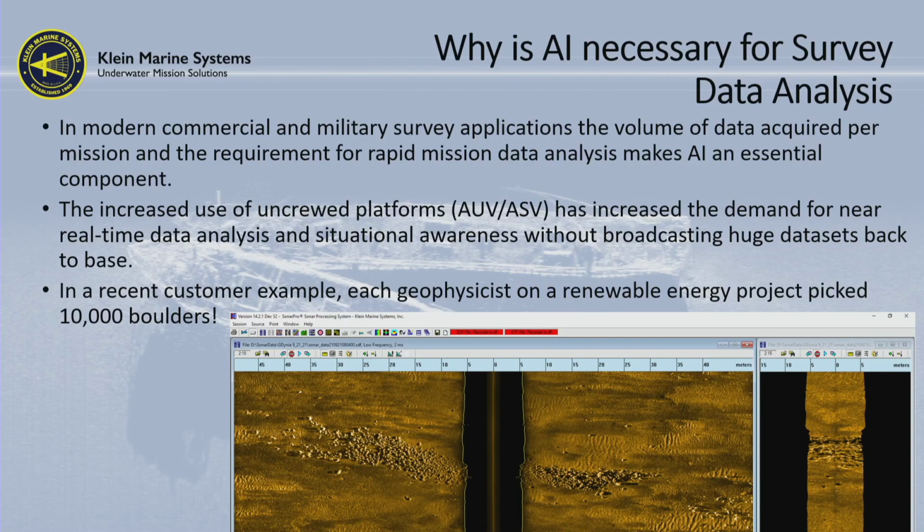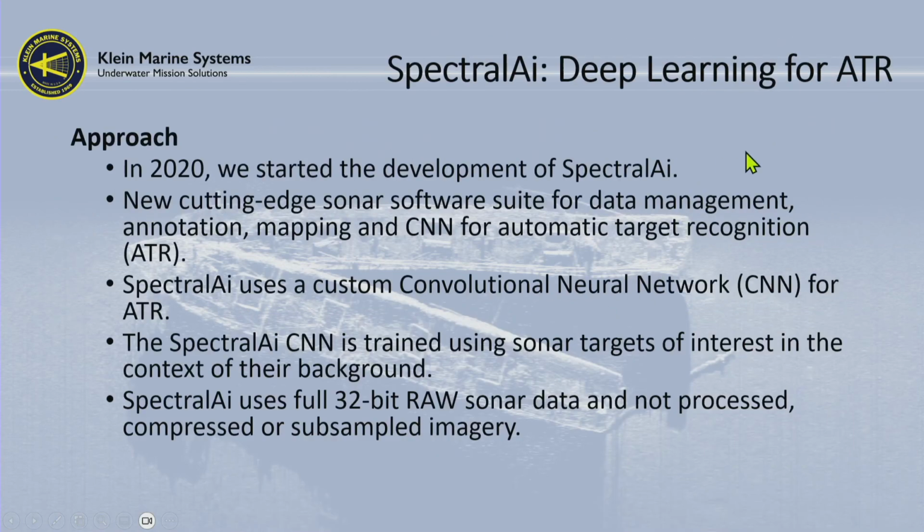So if you're looking at data like that, if you just had to take this small area over here and digitize every single boulder in that image, it's going to take you a fair amount of time. So how did we approach this?